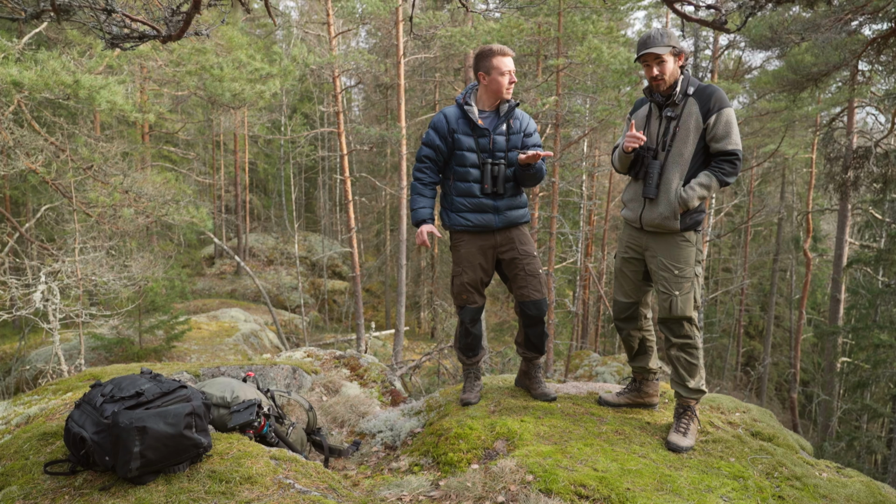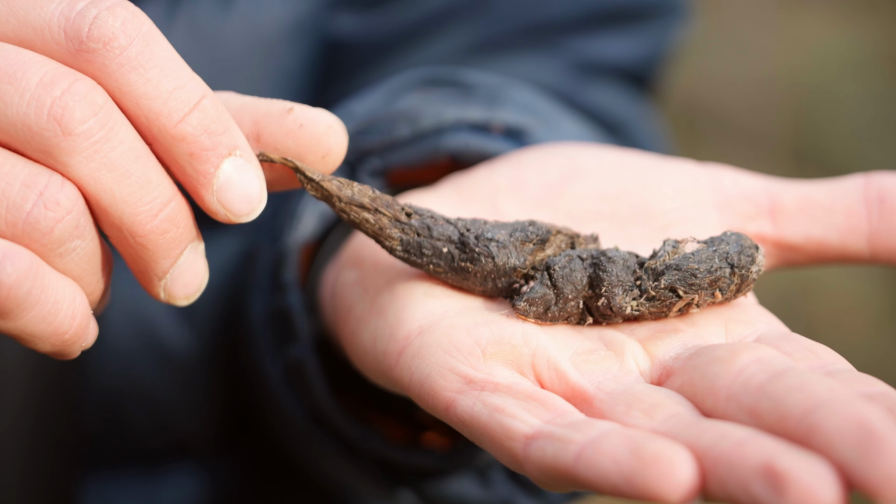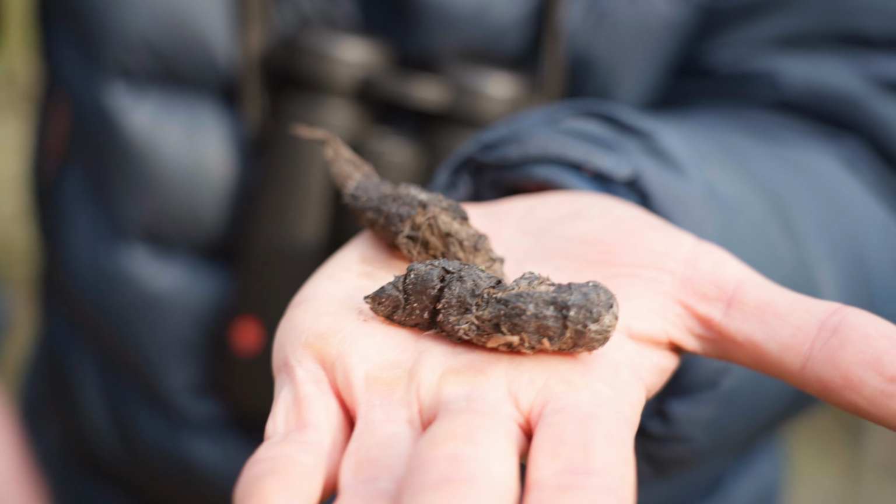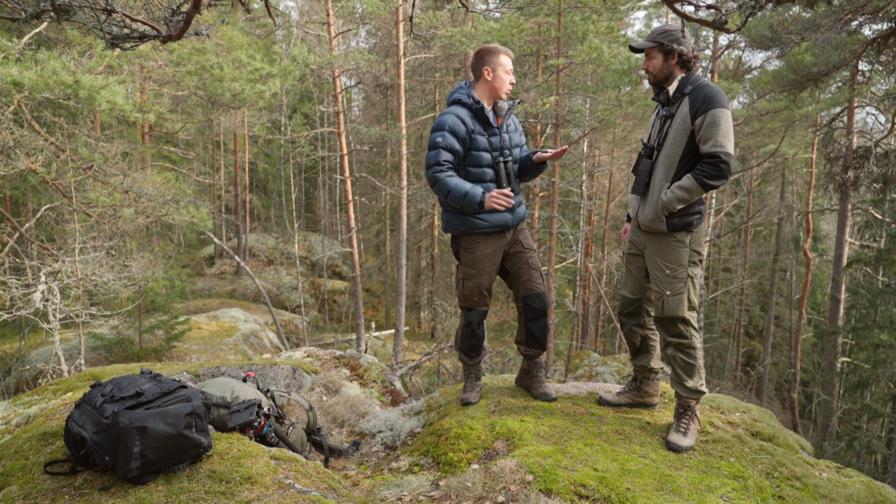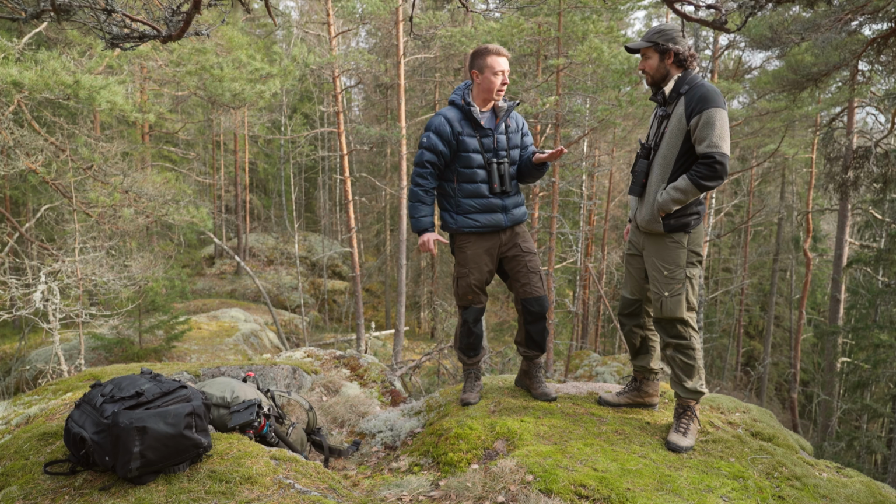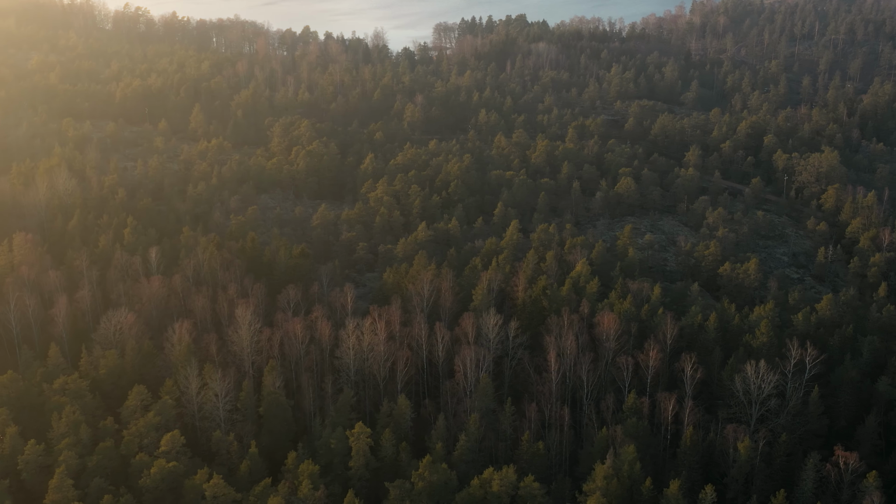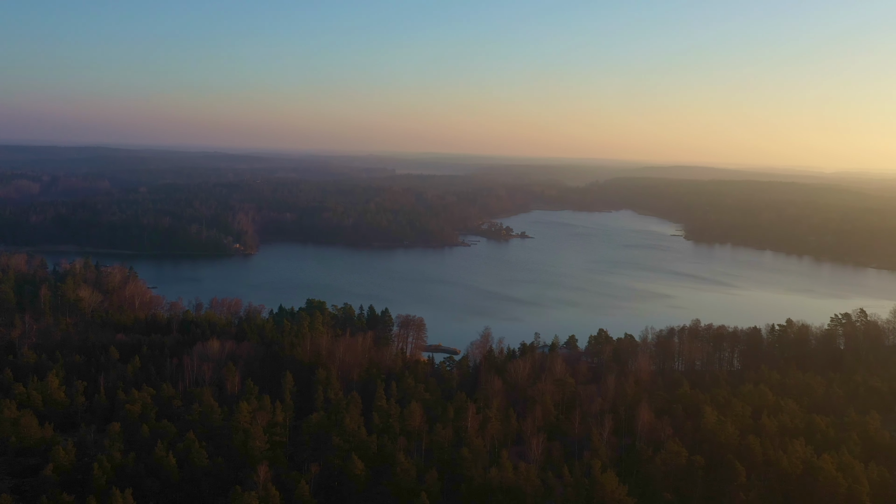We think that Harry has found a lynx poo. It's got all the characteristics. It's tapered at the end. It's quite long, about 10 centimeters, and it's packed full of fur, a few small bones, and also a huge giveaway is where we are on this rocky outcrop. It could well be the boundary of its territory. The poo was a good sign, but being days old, its depositor could have moved dozens of miles away already.